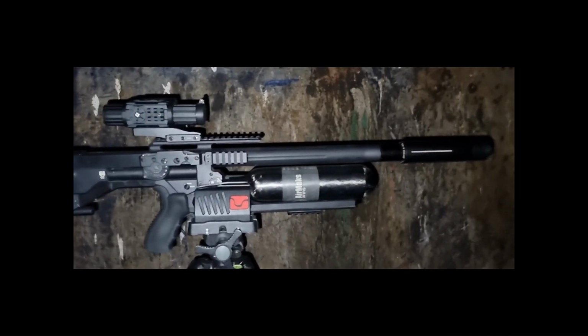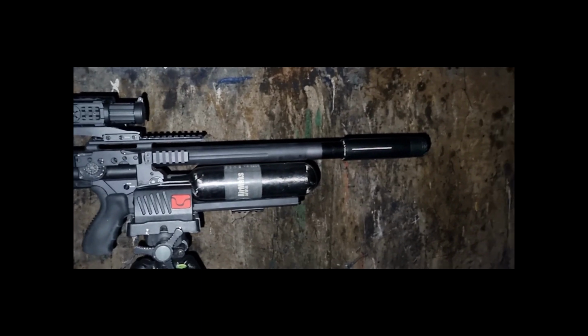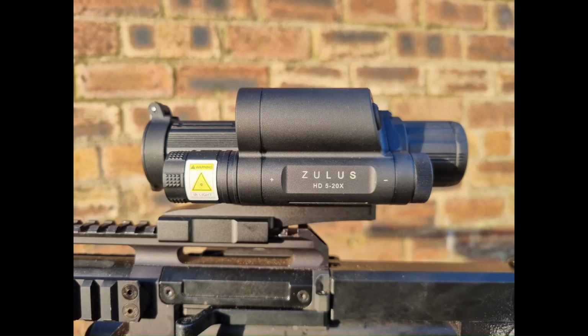I'm very impressed with the scope, I will say that, for the short space of time I've used it. It's compact, light, and the picture quality, as you will see in the footage ahead, is absolutely fantastic. So, no more talking, straight to that.